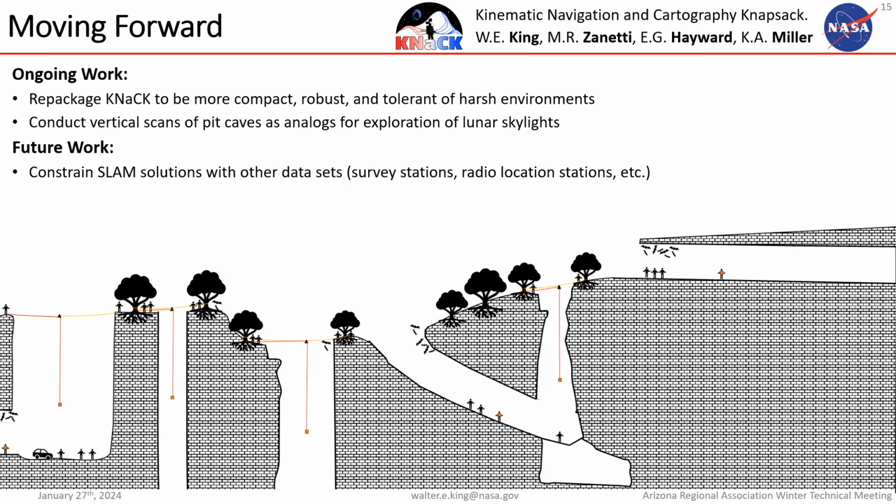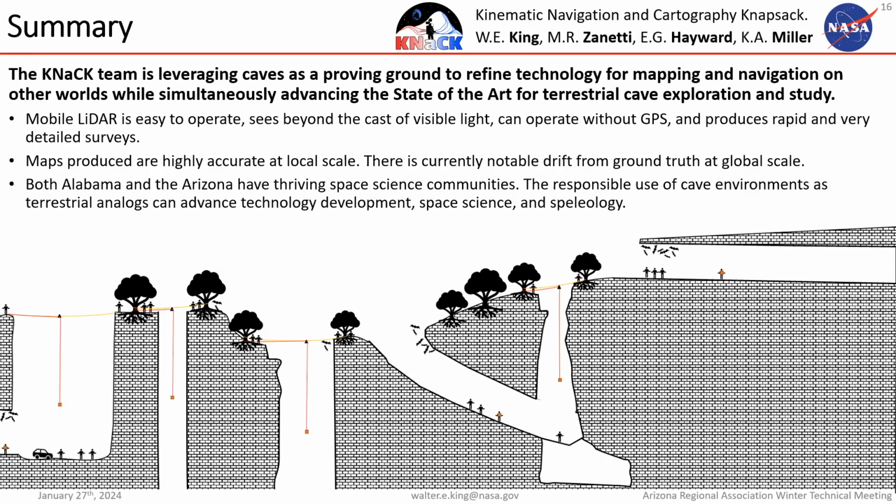And then lastly, at some point, we would like to try and augment the scan with other types of data, so radiolocation points or traditional surveys, so that we can improve that global accuracy. So to conclude, the NAC team is doing testing in cave environments, and we're doing that as a way to develop technologies for mapping and navigation on the lunar surface. But as a side effect of that, we're also producing things that could be really valuable to cave exploration and study here on Earth too.